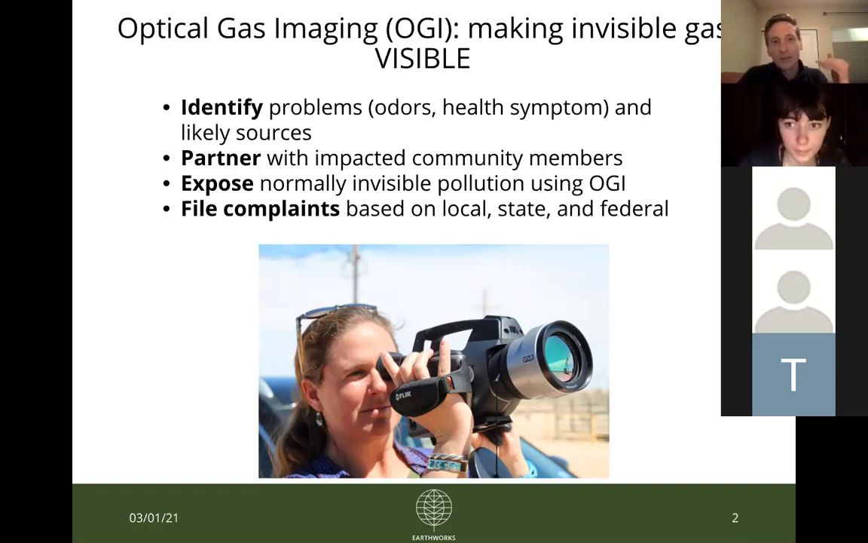And as the bullet points on the slide suggest, our ideal way of going about our field work is partnering with local community members in the municipalities or the counties that we're working in or targeting to identify problem oil and gas sites, either because of odors that people are smelling or potential health impacts that people are experiencing, and or just concern over sites because of the phase of production they're in or because of their proximity to schools or homes or whatnot.